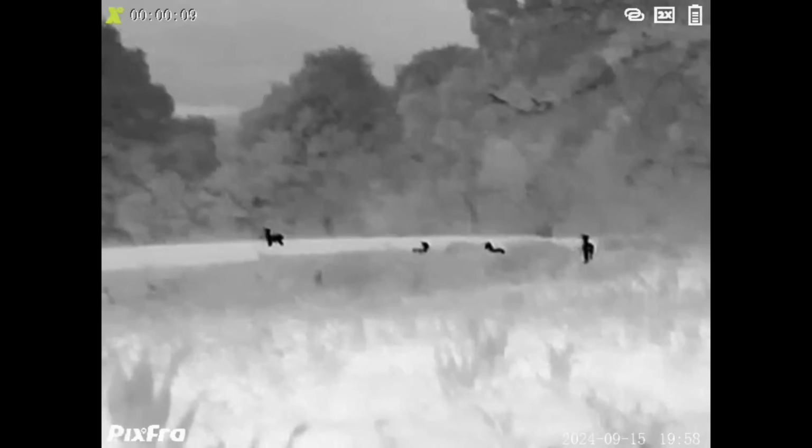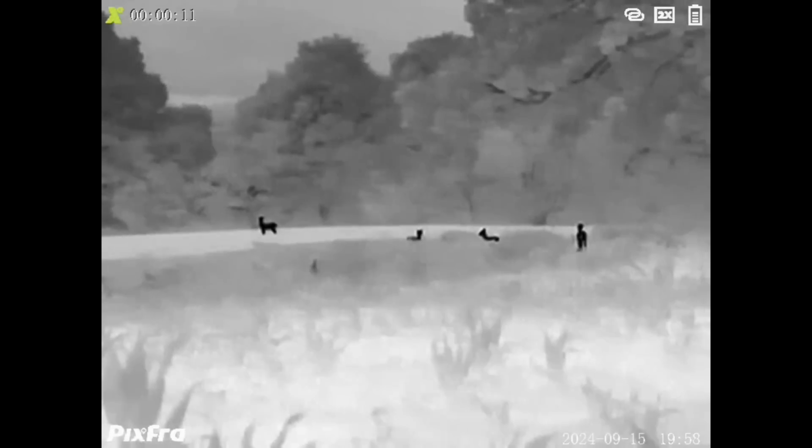Midway through the evening, we then came across these 5 deer. They were in the cover crop and it was making them quite difficult to see. With binoculars, we could see them to a degree, but not until they'd come out of the cover crop. It was a lot easier using the spotter.